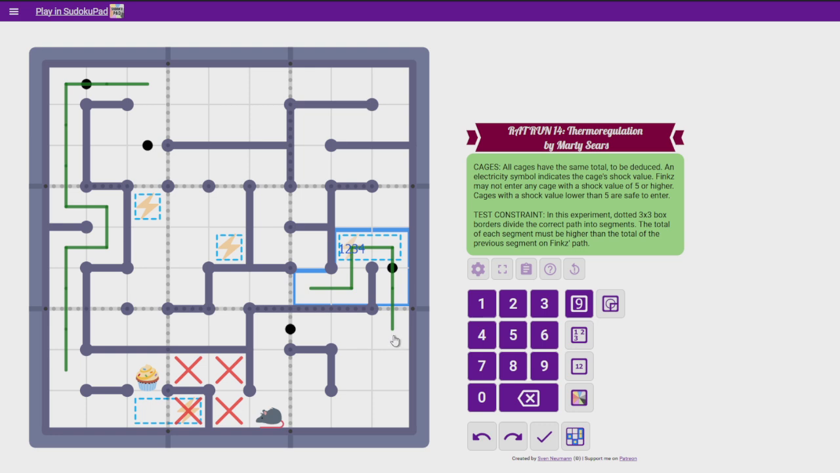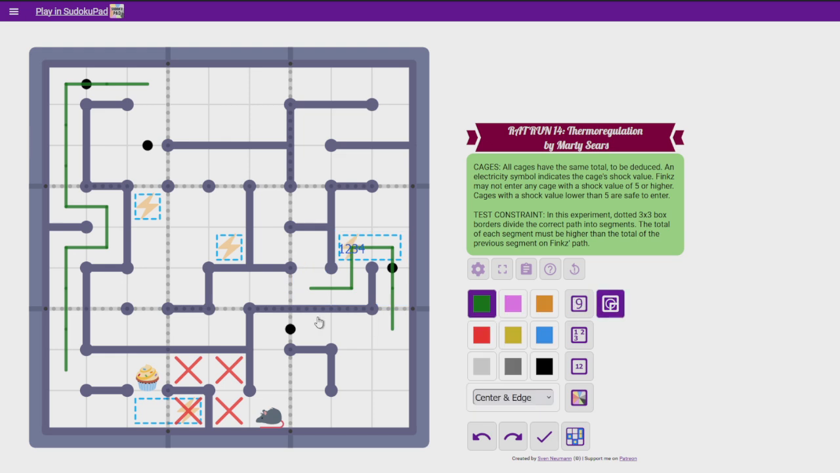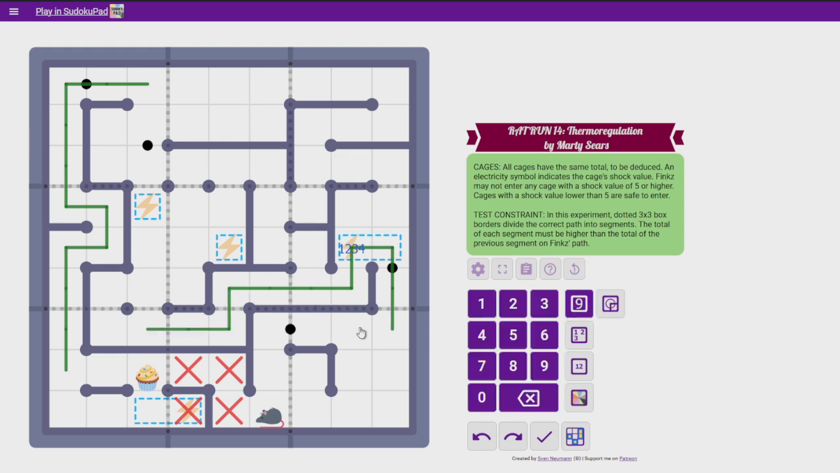I don't see why that's not possible. If we then went in there, well, that would be kind of hard, because the maximum 2 cells in a Sudoku can add up to is if they were 8 and 9, and that's 17. So this would then be forced to be 15, that would be 16, that would be 17.